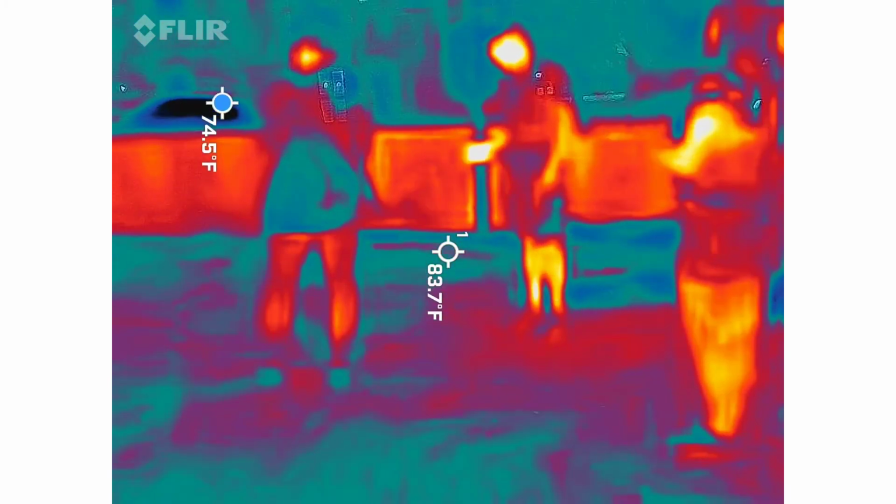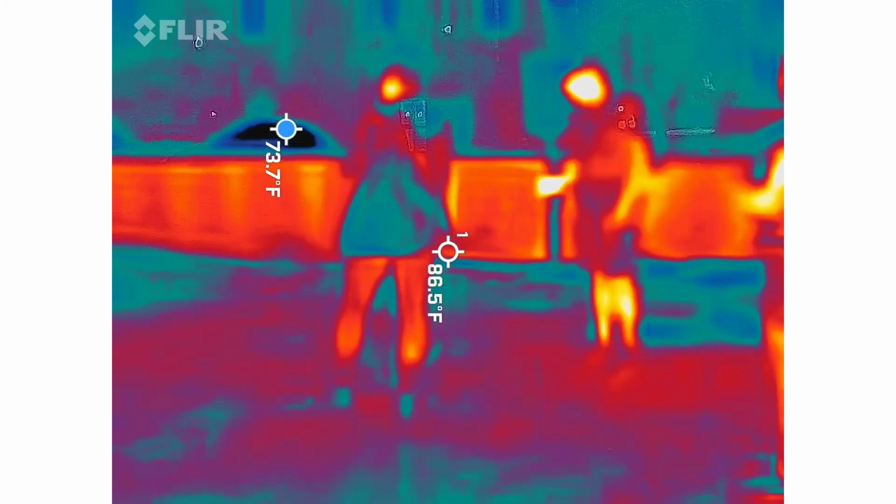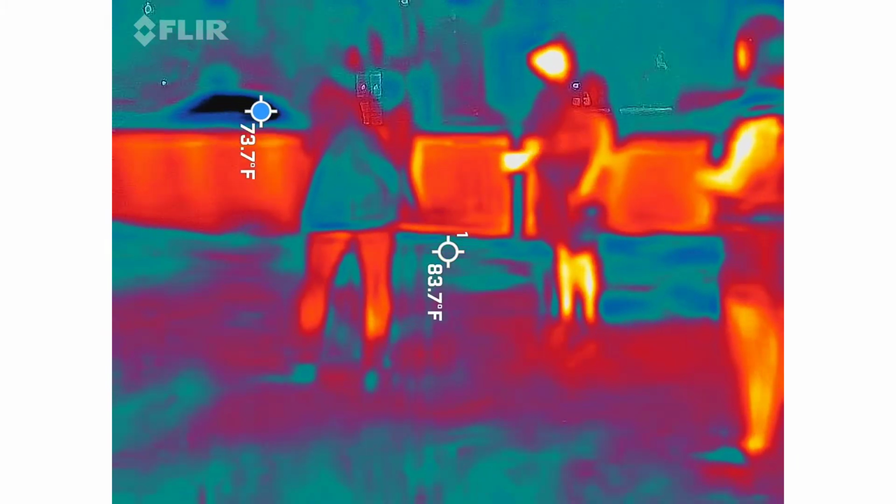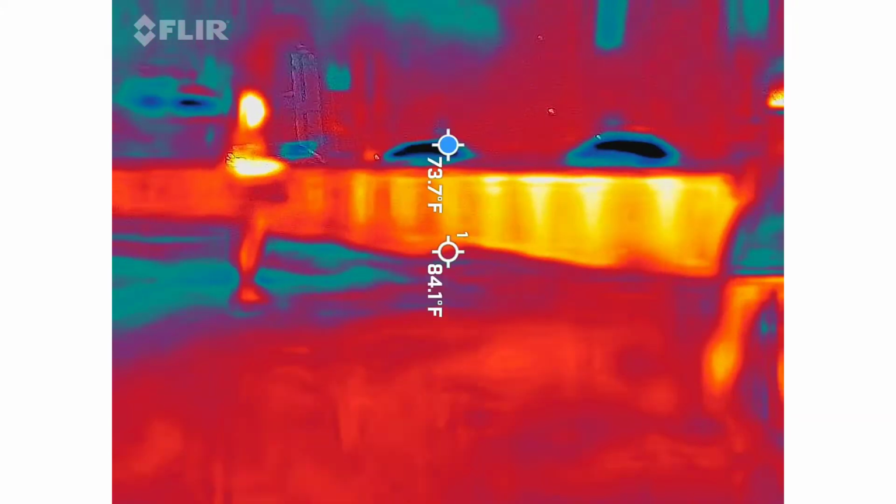Give us some kind of clue to what happens here. Let's wait for one more term to show up on this word list. If it's not relevant, obviously we'll give you all the answers and we'll move on.